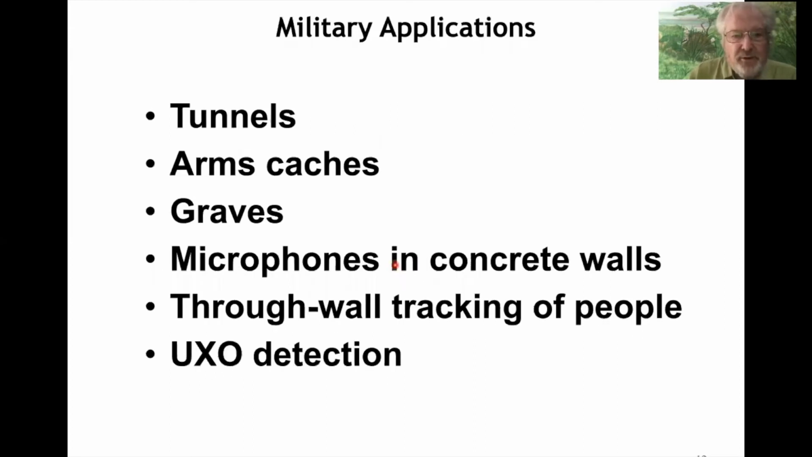Other uses, military uses, finding tunnels, arms caches, graves. You can find microphones buried in concrete walls that are put in the walls when the building is constructed. Through-wall tracking of people is one of the new things I'll talk about toward the end. And unexploded ordnance detection. So any bombs or other smaller munitions that have landed in the ground that were unexploded can be found by GPR.